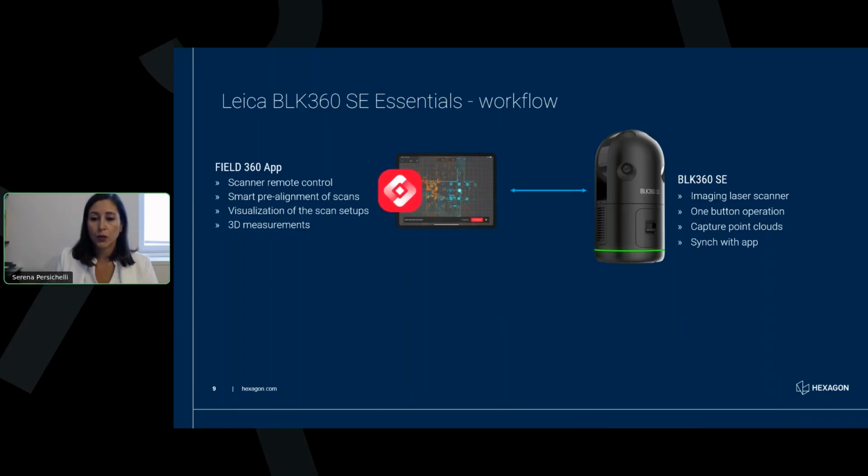It will also help you to set everything regarding the settings of your scanning, from point cloud density to speed and to imaging. And it will help you to do pre-alignment of scans. What does it mean? That you don't have to worry too much in the office about registration of your scans, because the field app will already do a part of the job in the field by helping with a smart pre-alignment made on comparing of the point cloud to do that. And it means a lot of time saved in the office later.